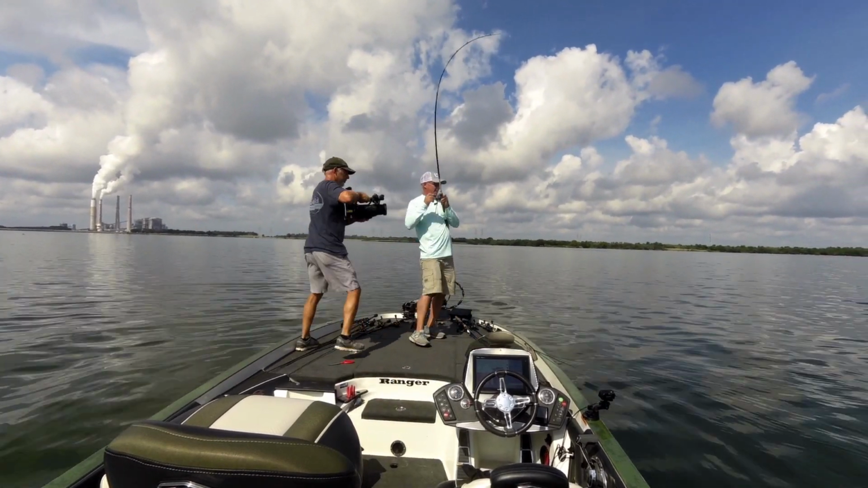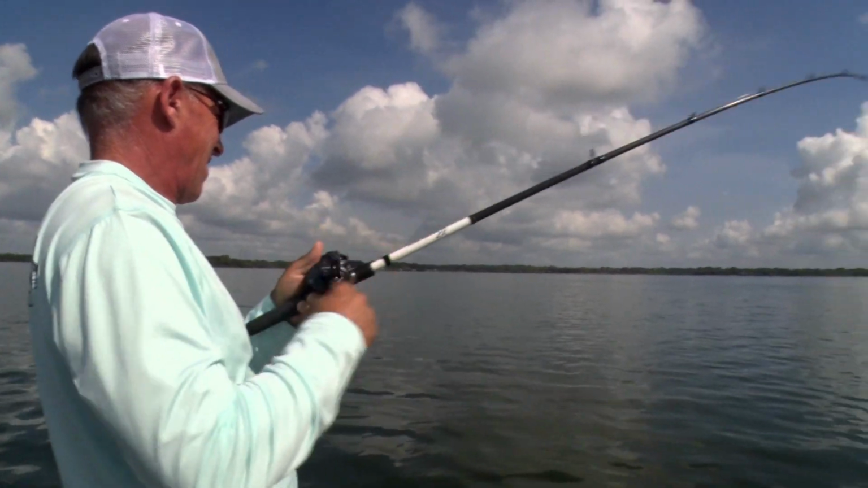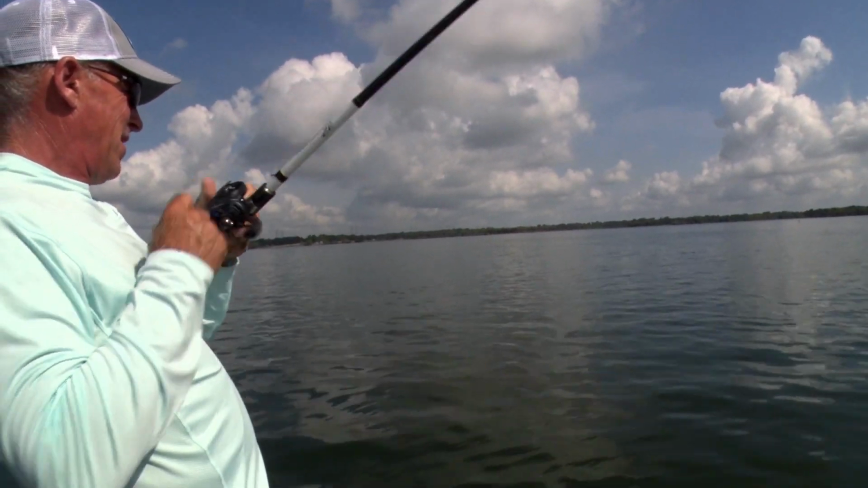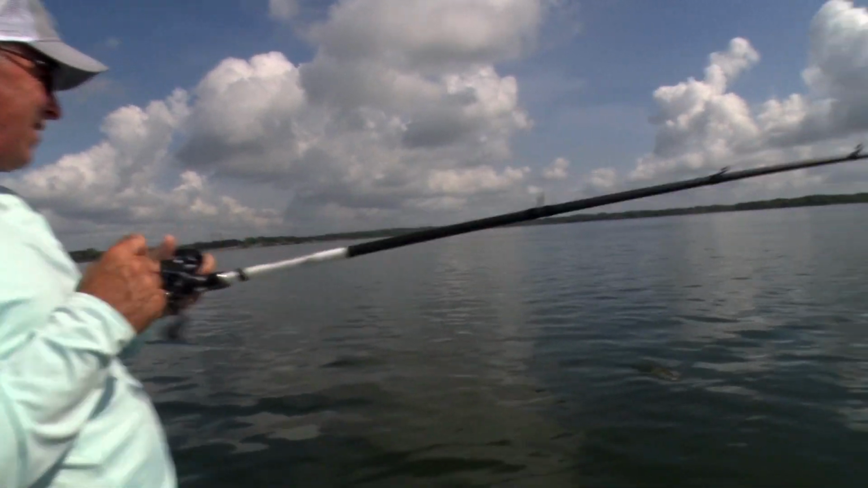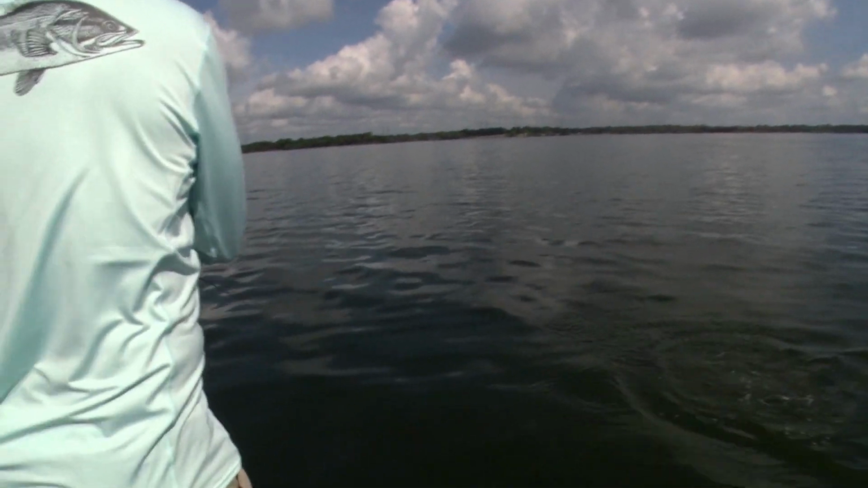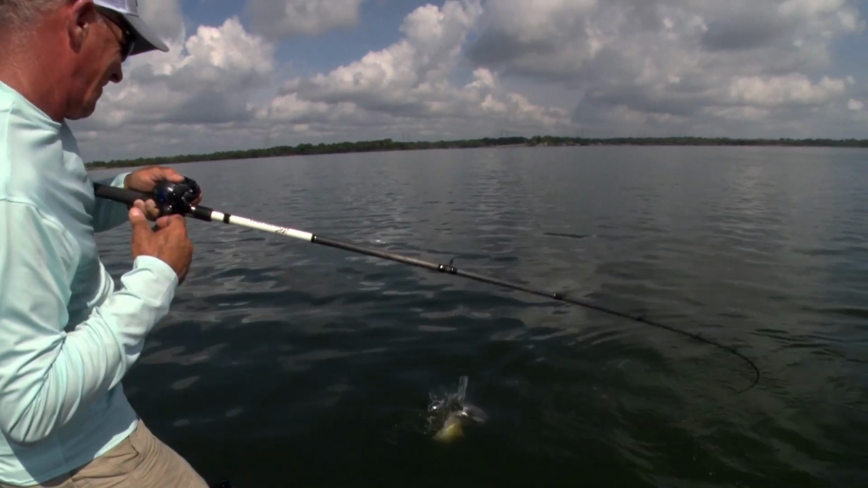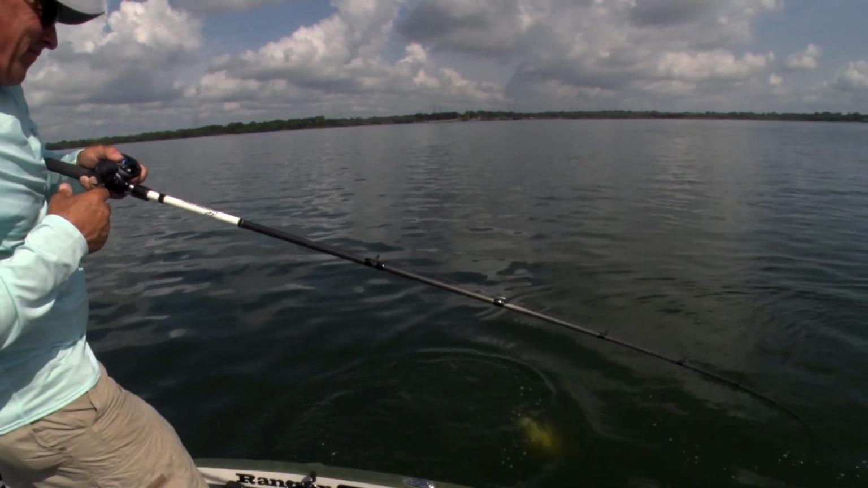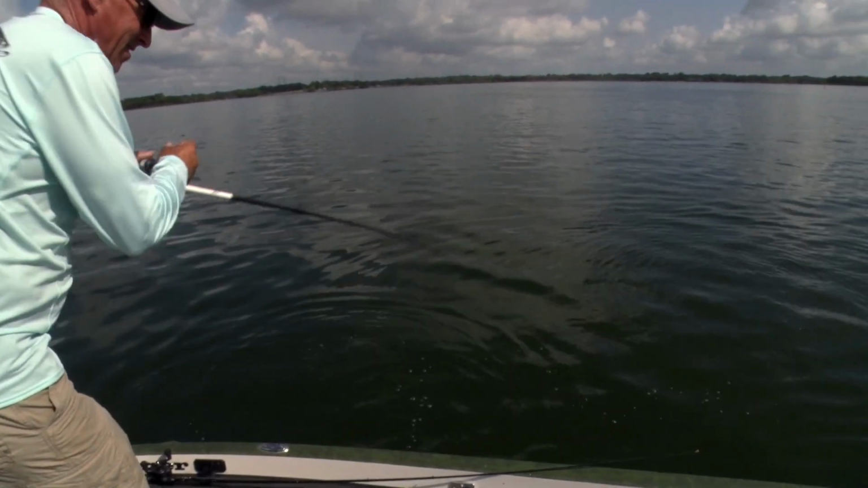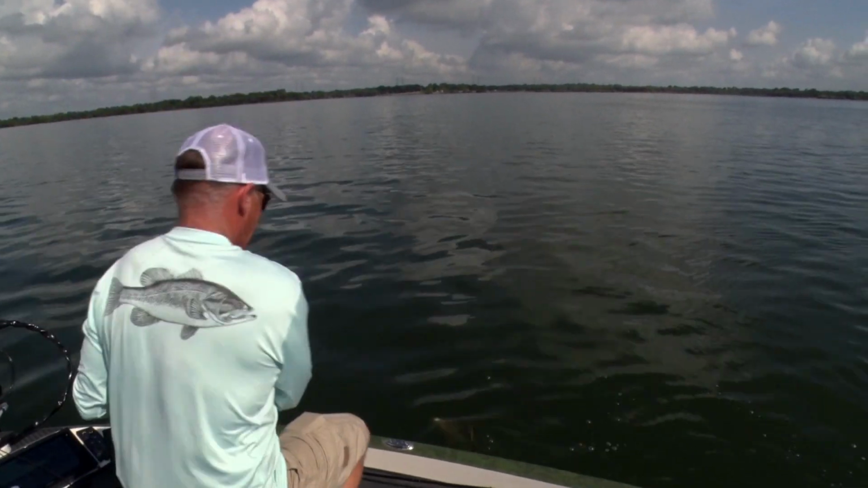I switched to an 8XD, and this is a big one right here. He about jerked the rod clean out of my hand. Look at that there. He is not hooked good. Got another hook in him.